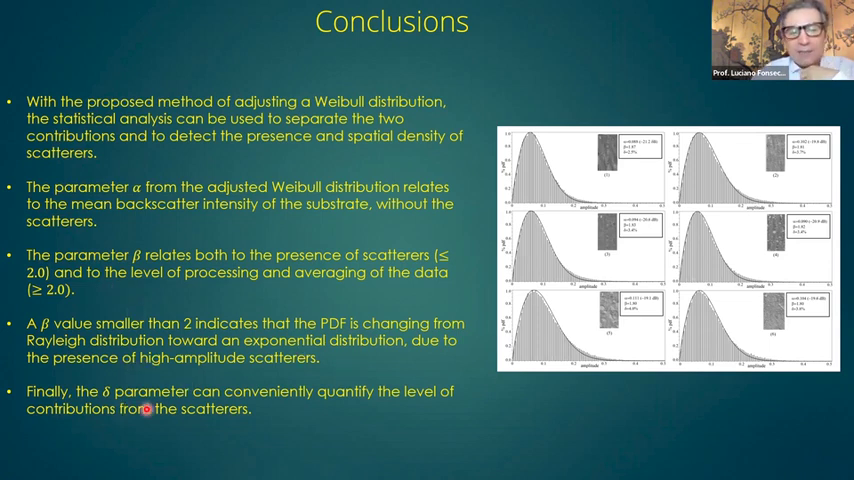Finally, the delta parameter can conveniently quantify the level of contribution of scatters. I apologize for extending myself, and I'm open to any question. Thanks a lot for your attention.